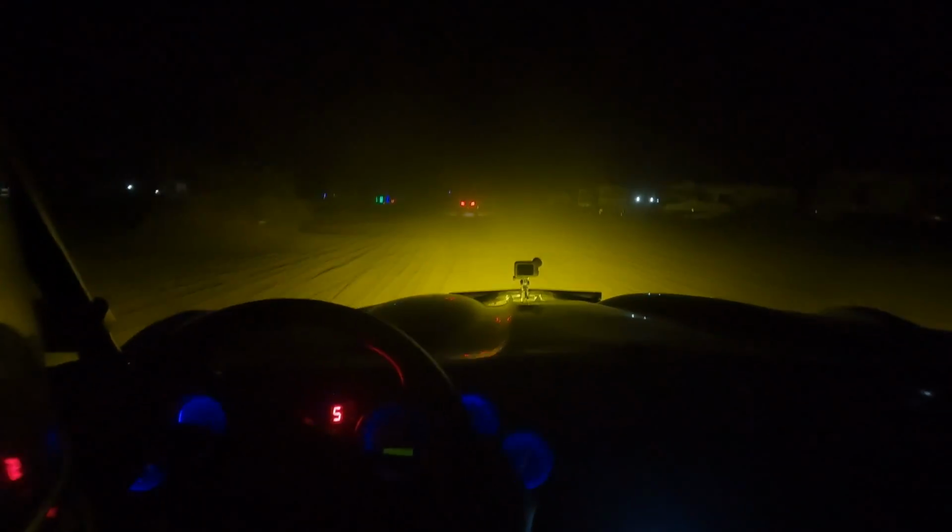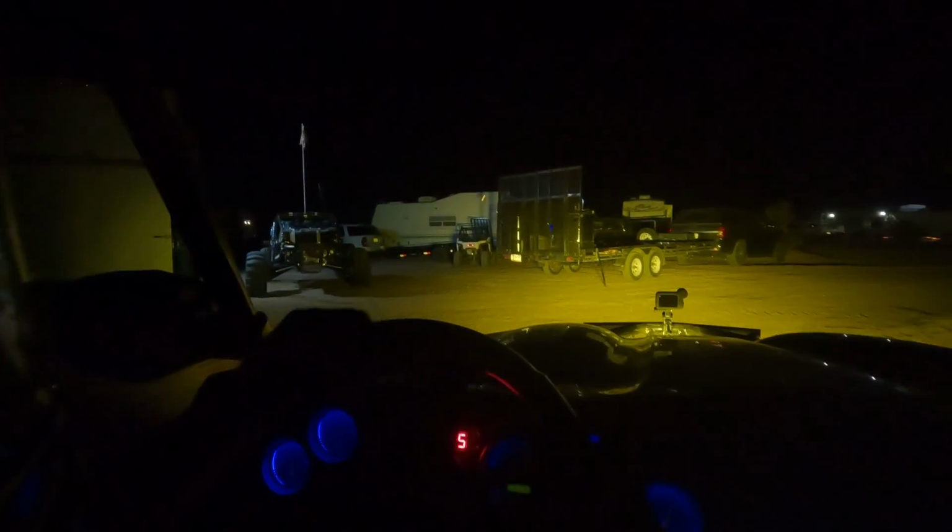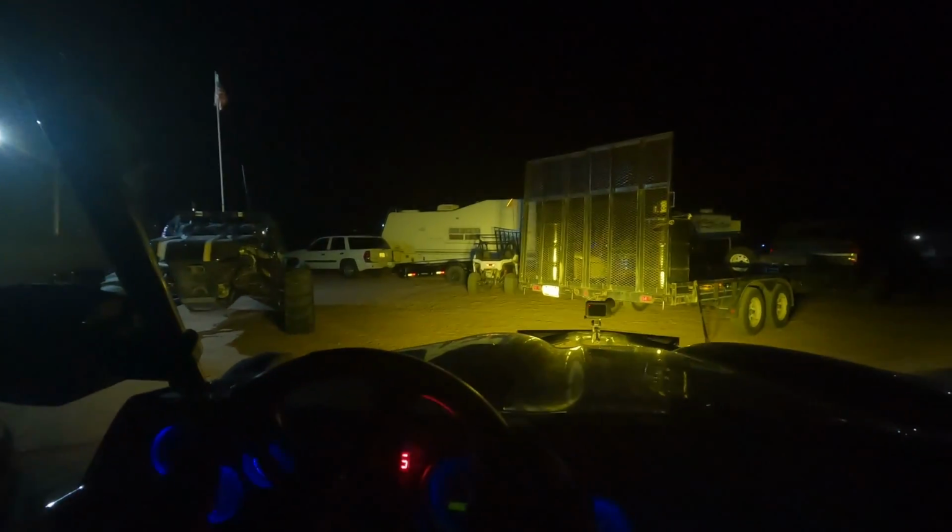This was my first time taking a sandrail out at night, and it did not disappoint. If you're out at Gordon's Well, I would highly recommend doing this, even if you don't want to drive the hill yourself. Just going out there to watch was awesome. That was wild.